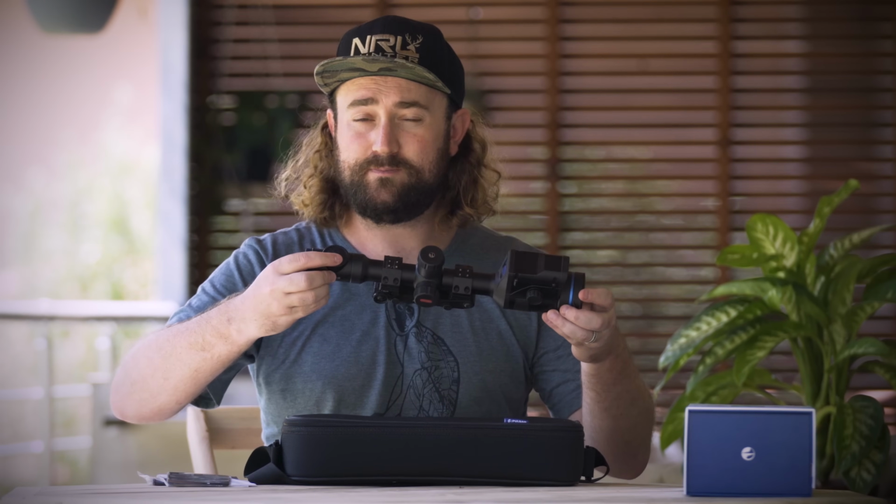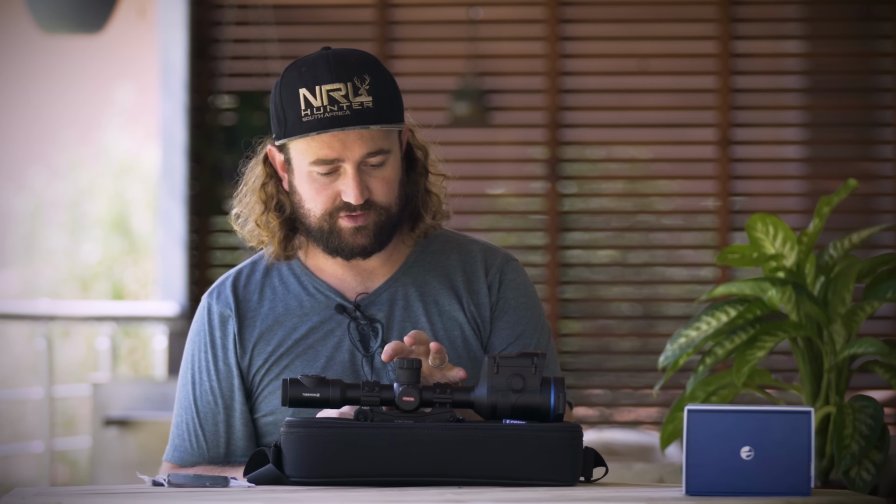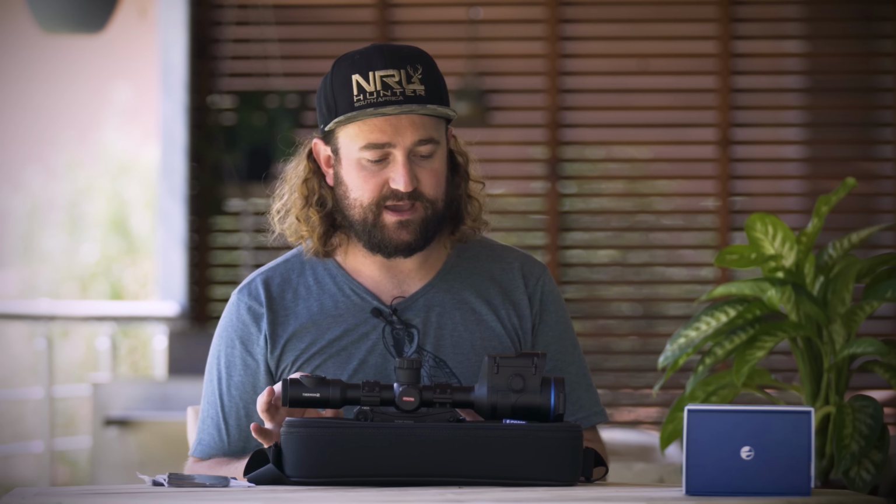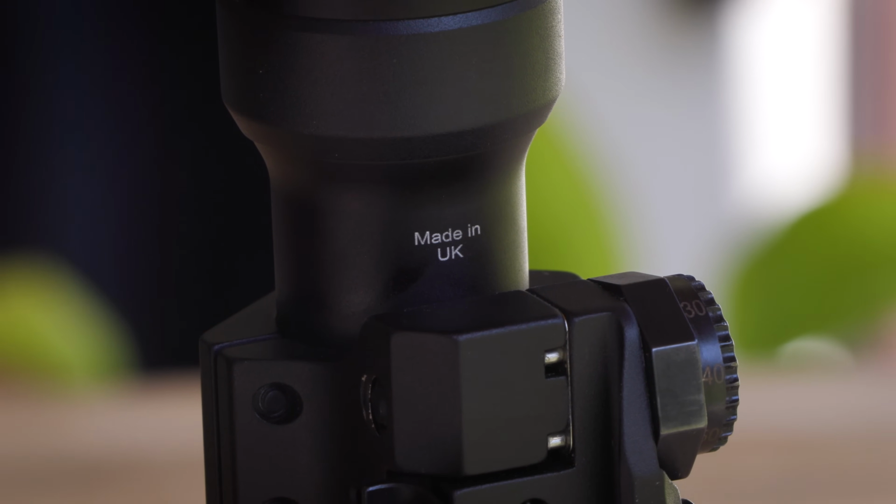Hitting the record button on the right here will record whatever's on your screen straight to internal solid state storage. So you don't need an SD card or anything like that. And I love this as a YouTuber. You can transfer this to a phone or laptop using the Stream Vision app, but I prefer to keep my Wi-Fi off and use the USB-C cable. It just saves battery.